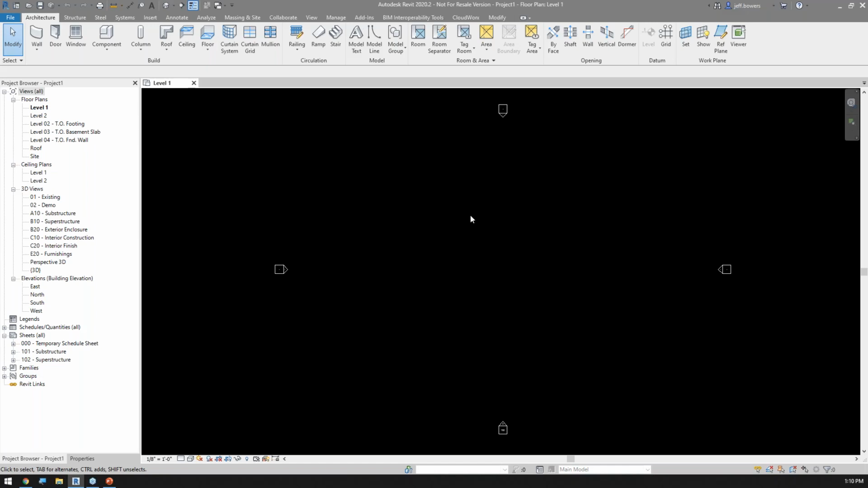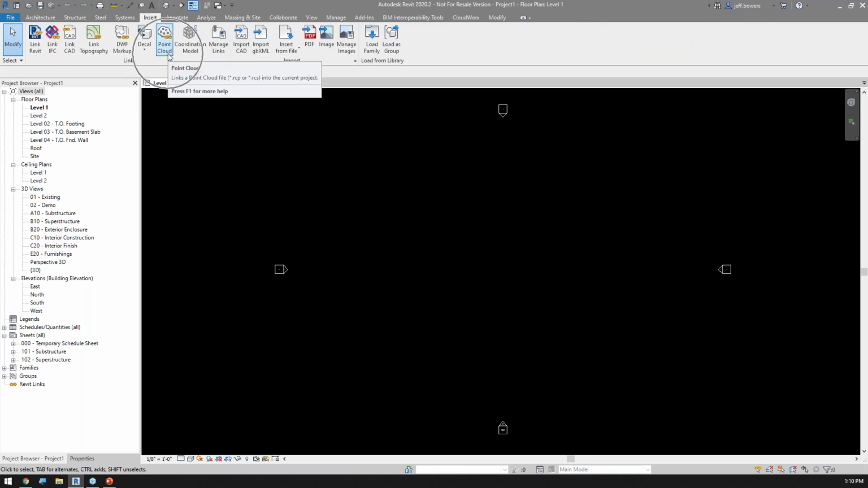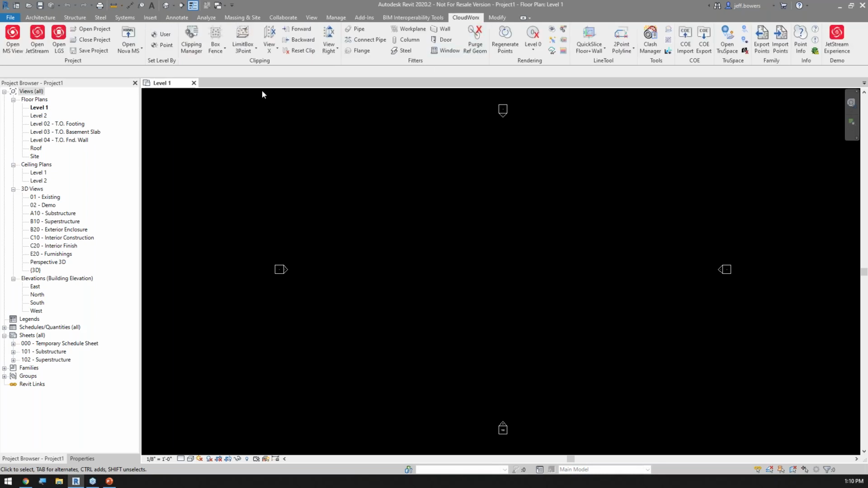So now, once I've got my project set up, instead of doing the traditional insert, coming in here to point cloud and utilizing Recap data, we're going to skip that step. All right. We are going to come in here and we're going to utilize CloudWorks. CloudWorks is a third-party app that Leica owns and has created.